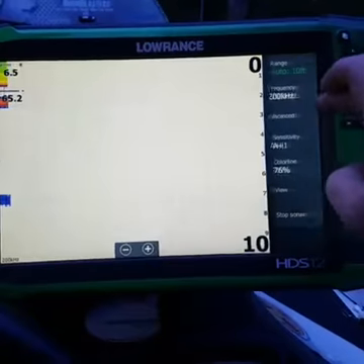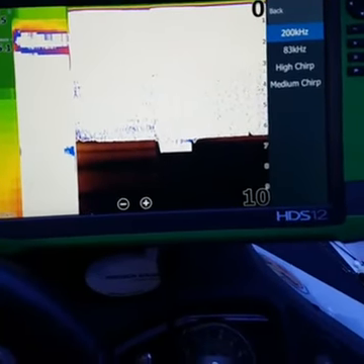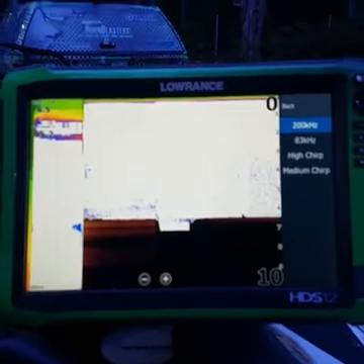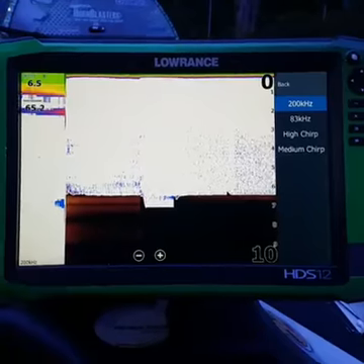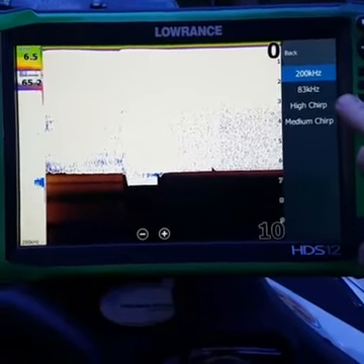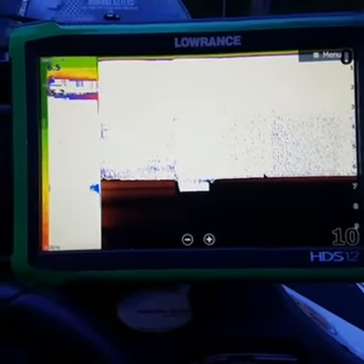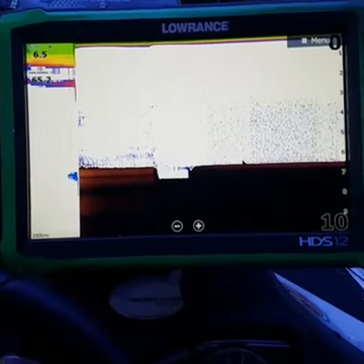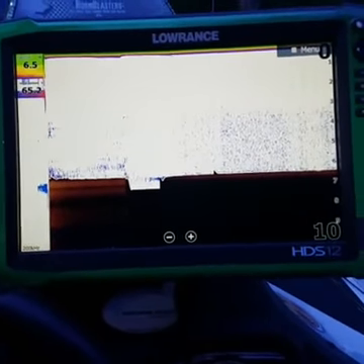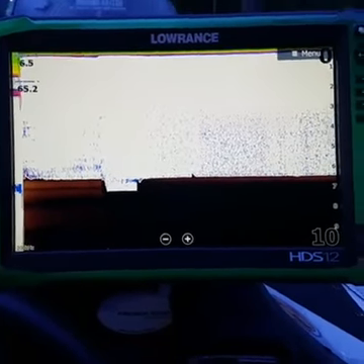Now, those guys that have the newer systems like myself and a bunch of other guys on here, the Gen 3s, Gen 2s, that have the chirp systems, the medium chirp and the high chirp. The medium chirp is really for if you're in real dense trees, stumps, any kind of structure that you want the fish to really stand out above, away from the structure.